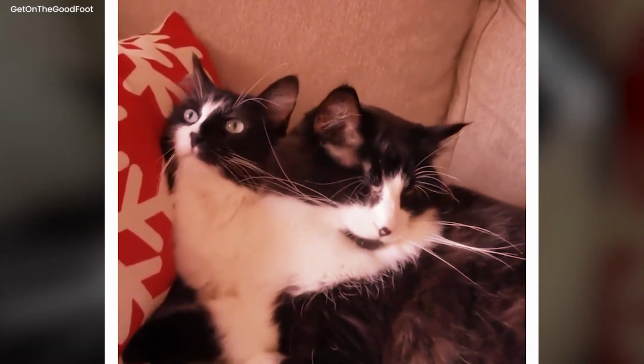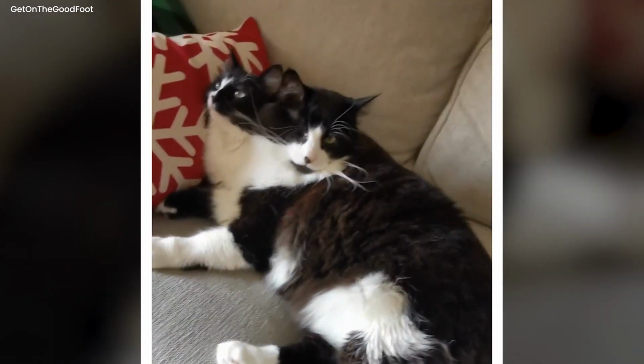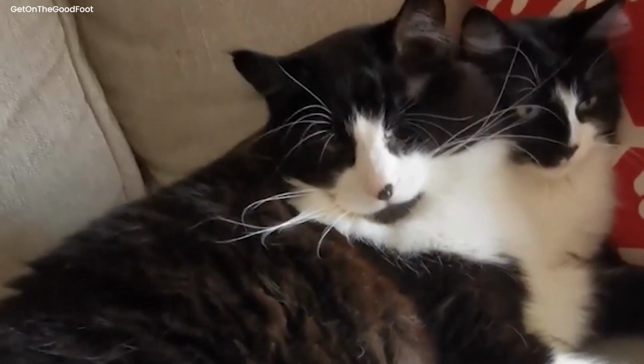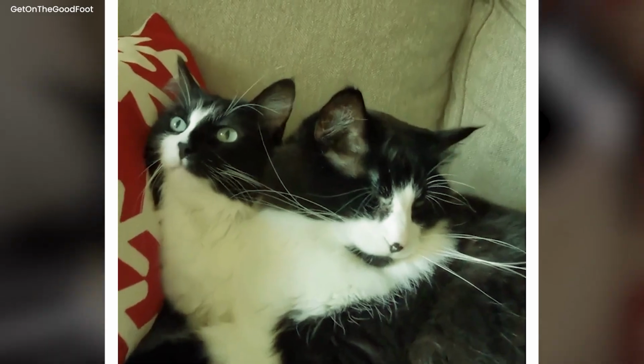Each head has its own set of eyes, with an additional eye in the center. It's like having two cats in one body. This cat is a real-life enigma, and many may find it interesting and one of a kind.